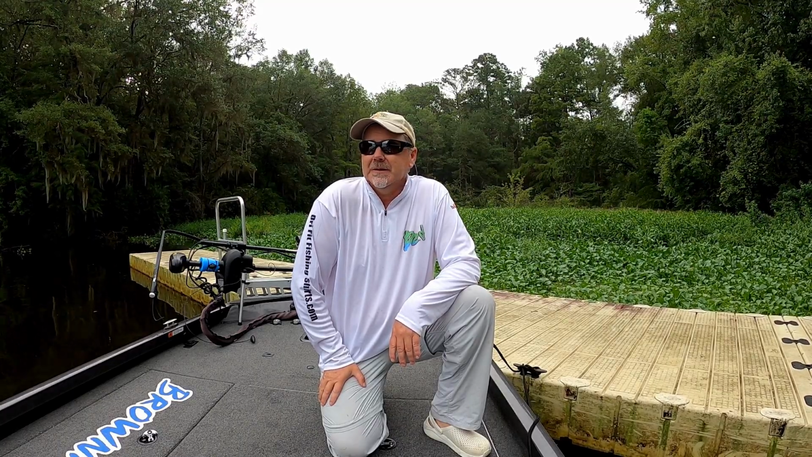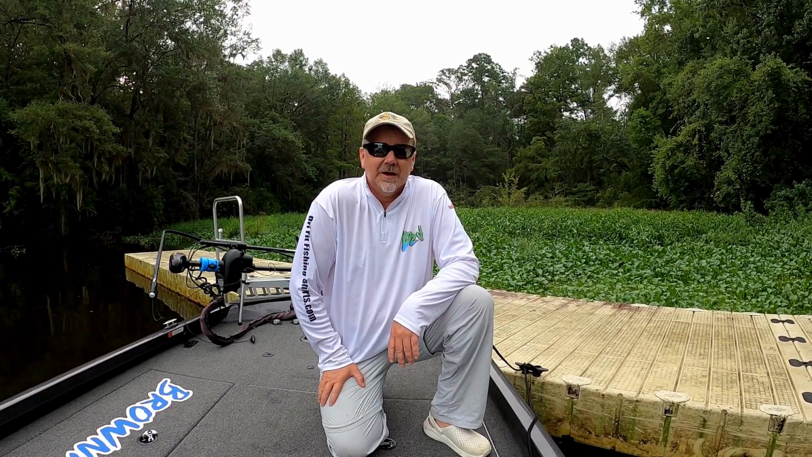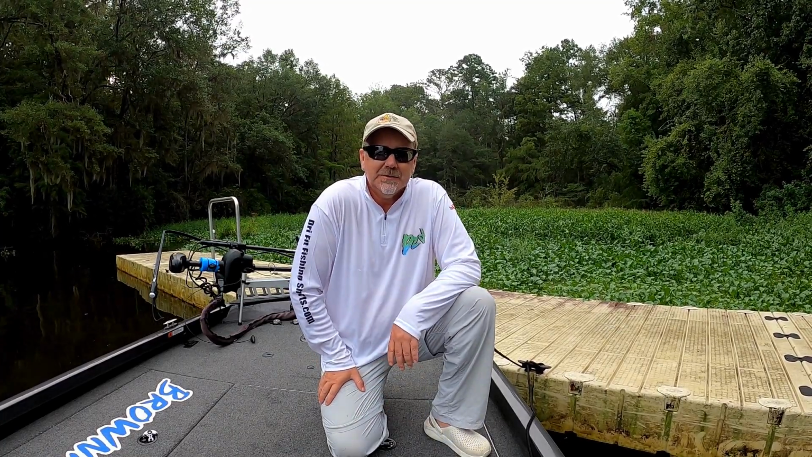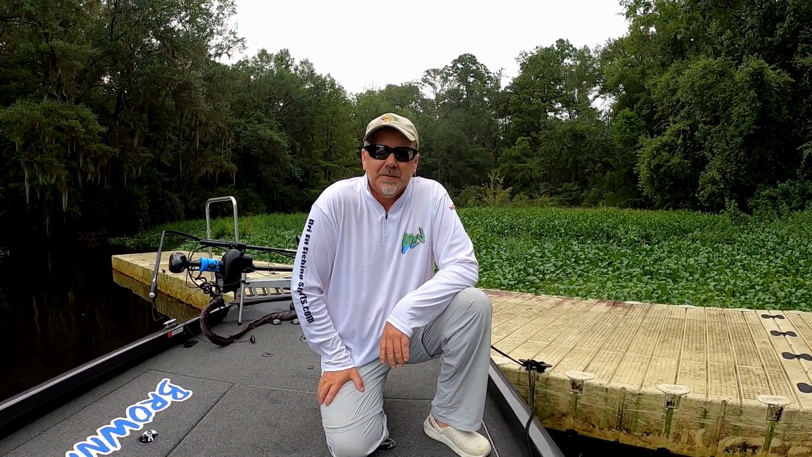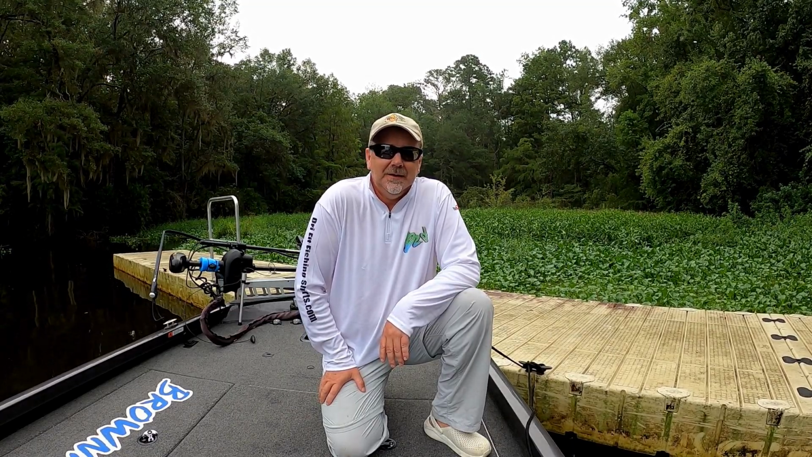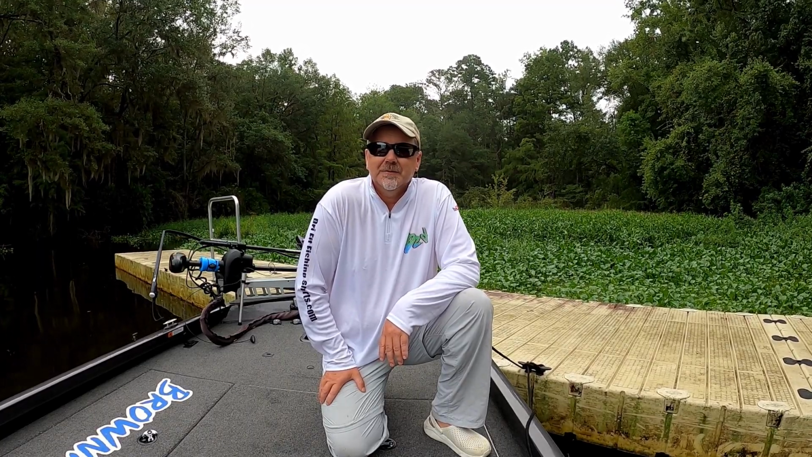We're going to get out here on Lake Talquin and see if we can find a couple of these crappie schools. And I'm going to take my Hydrowave H2 that I have mounted on this boat, and we're going to see if we can get these crappie on this live scan. And we're going to turn on that Hydrowave and play with that thing and just see if we can see any kind of reaction from these fish at all.